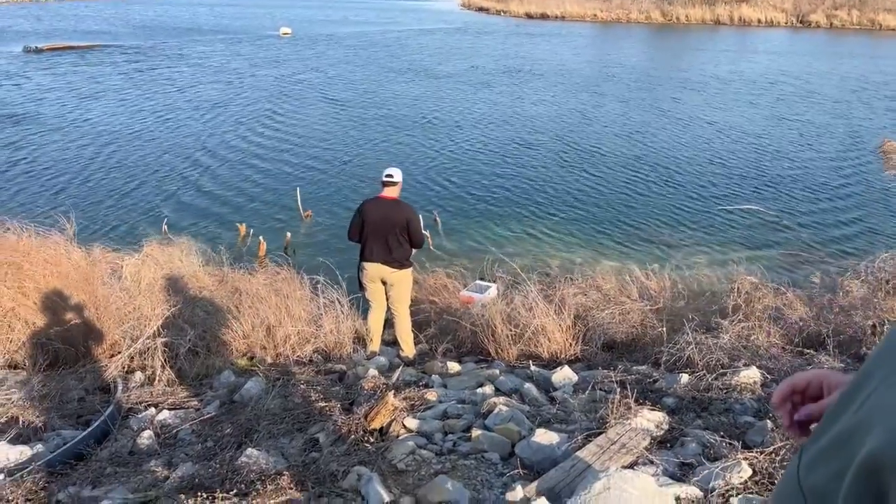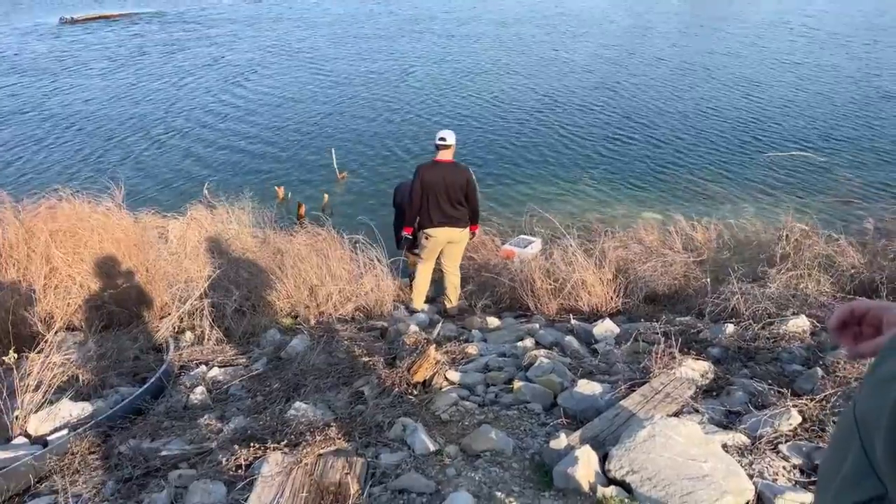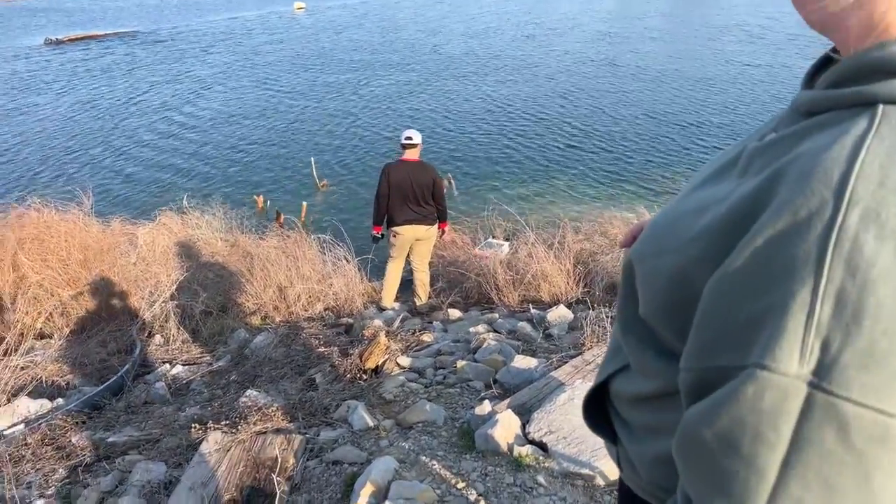Damn it, that's a sticker bush. I grabbed a hold of it like it was a branch.